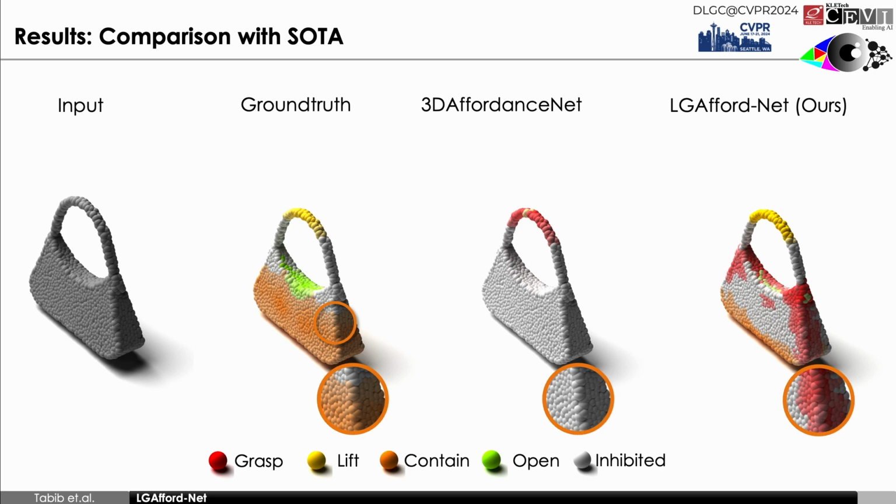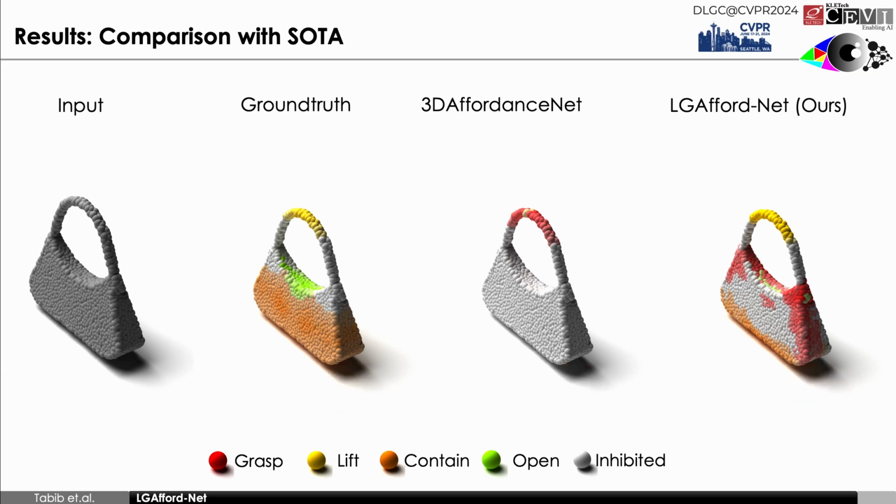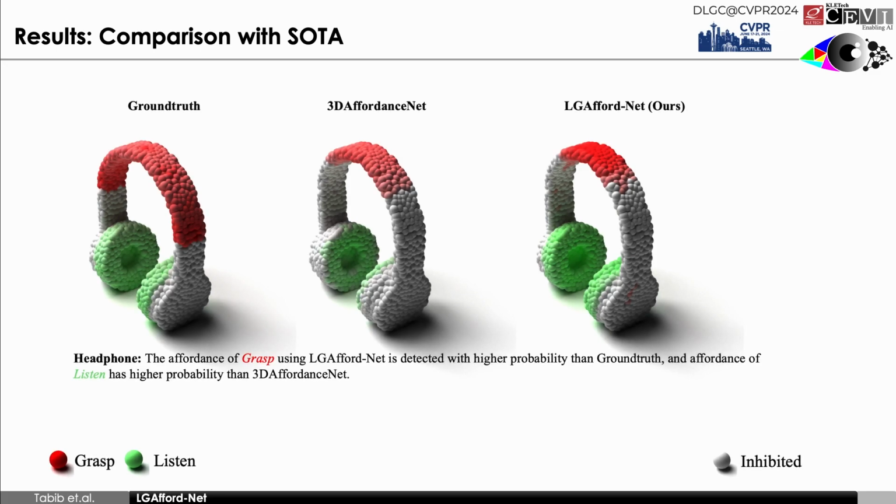Additionally, the grasp affordance is detected by LGAffordNet but is absent in the ground truth, as humans naturally grasp the bag in these areas. On headphones, we observe that the grasp part in LGAffordNet is accurate and has higher confidence than the SOTA and the ground truth, reflecting the actual grasp of a person on the headphones. The listen region also has a higher probability than the SOTA.